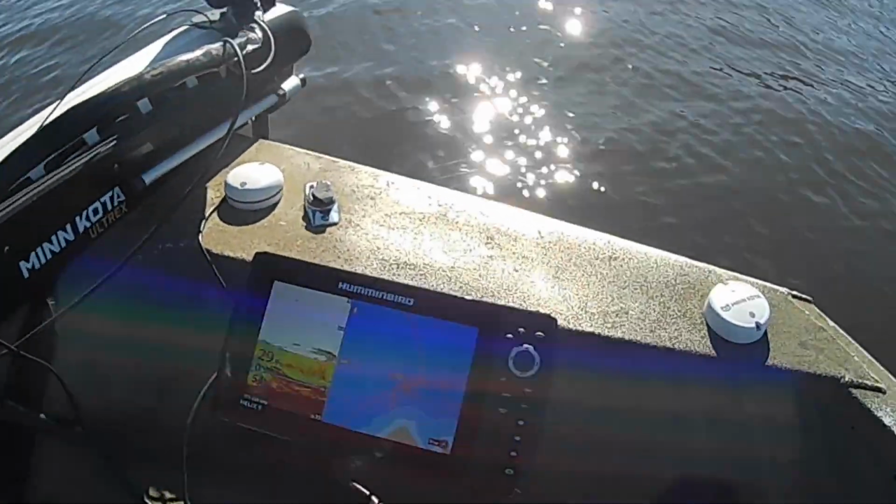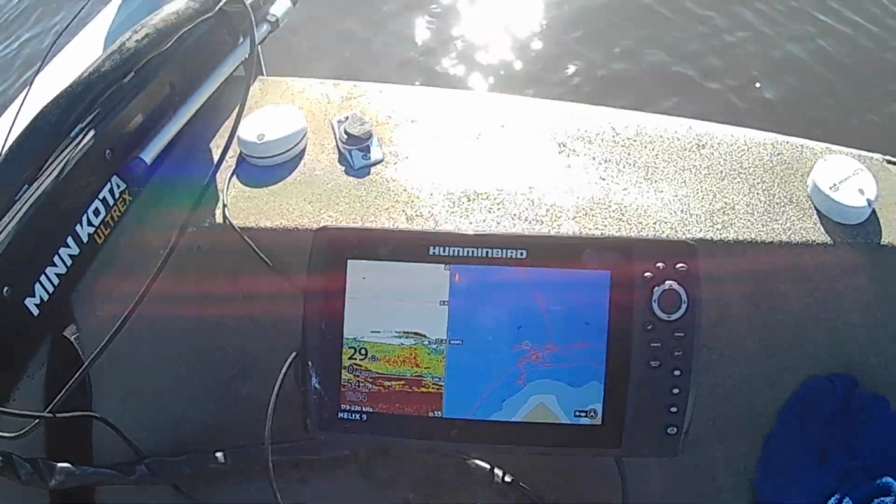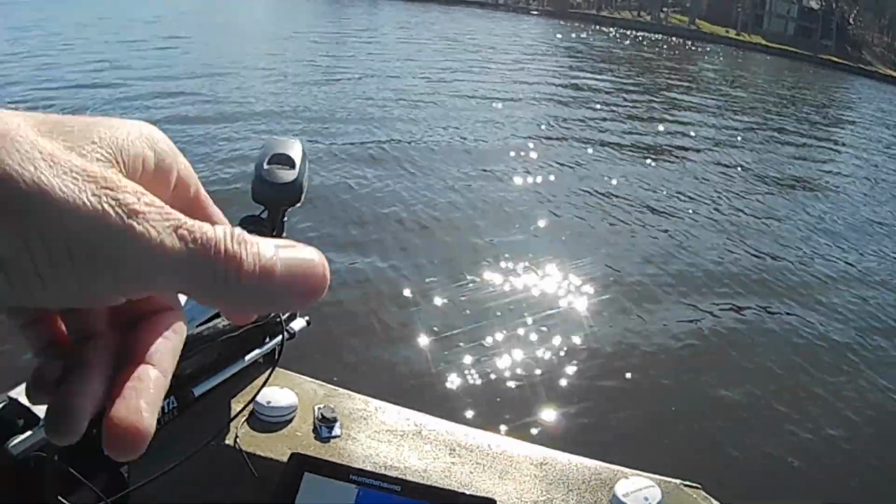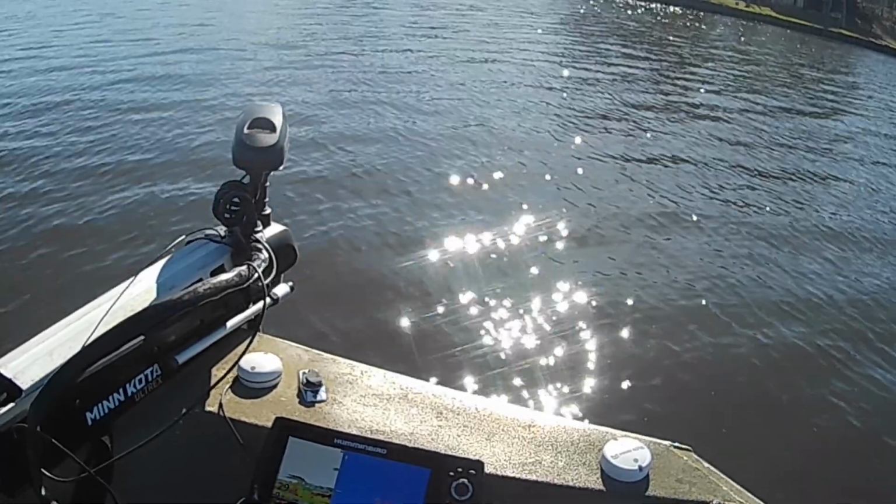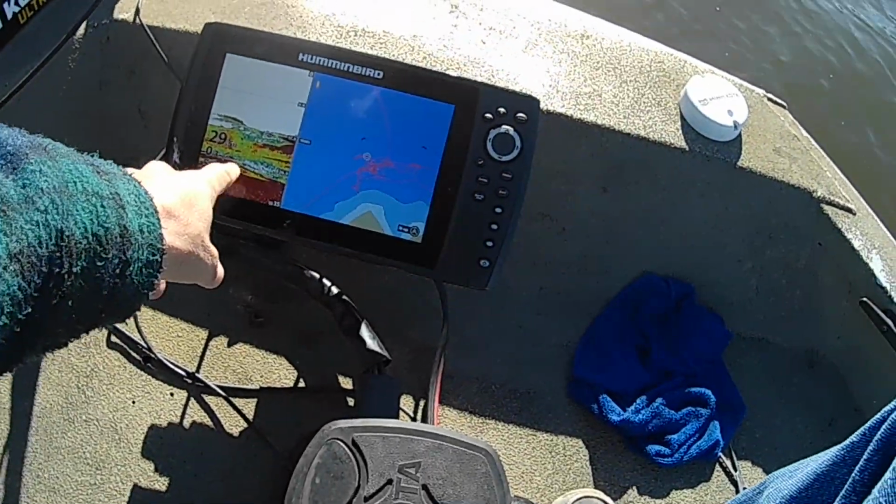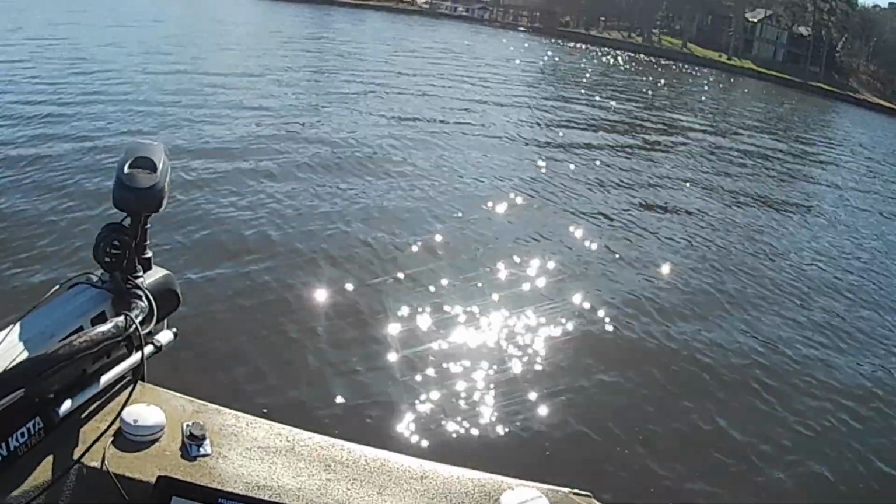I want you to look at how thick all that bait and stuff is right there. So thick. Where I caught those fish wasn't near as much shad and bait. But you can tell there's all kinds of fish underneath right here. I get up around 27, I bet you I get a bite.